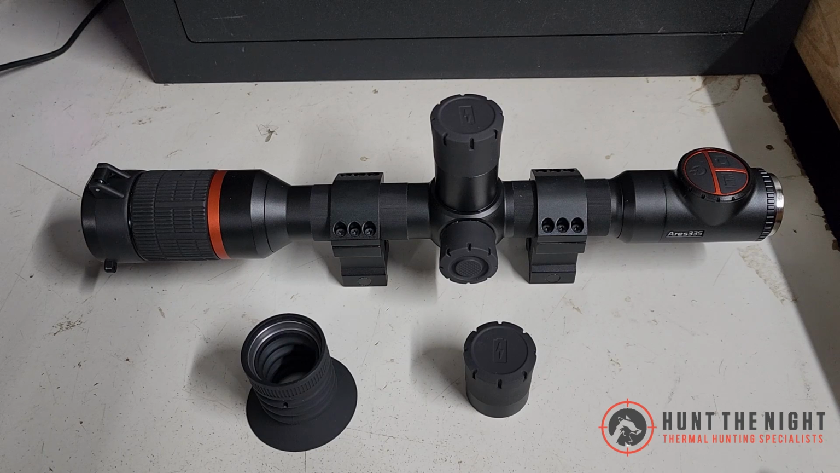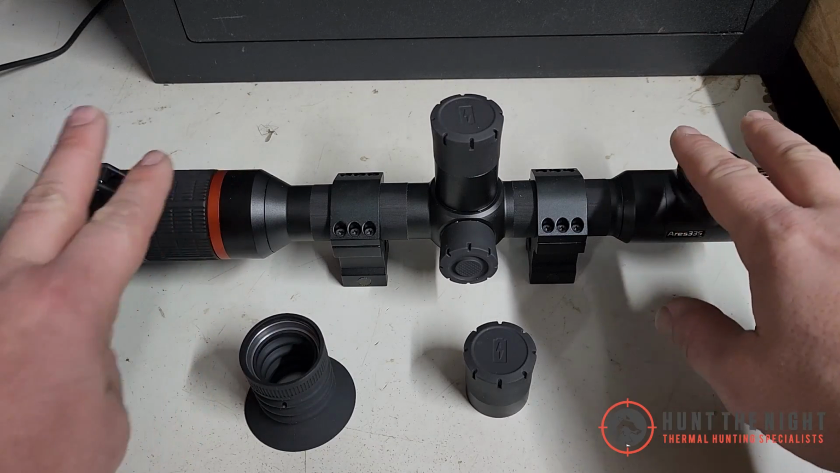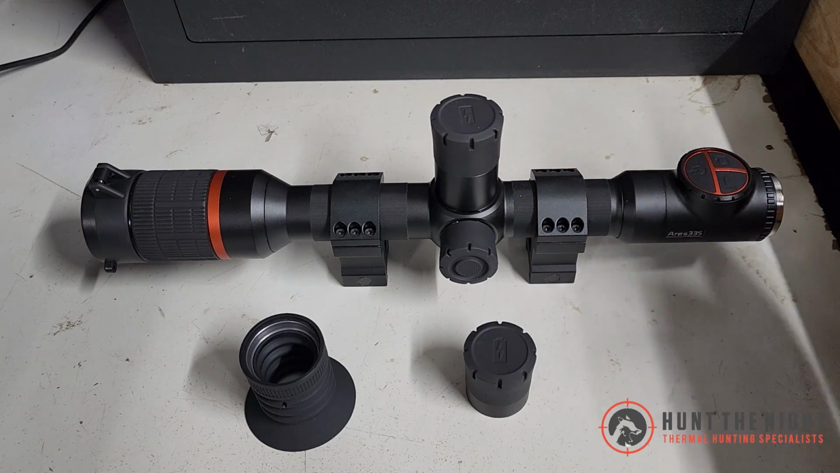Now, what we're going to do today is have a quick look at this ThermTec Ares 335 thermal scope. This is the fixed field of view, so it doesn't have the optical zoom like the 360 and the 660 scopes from ThermTec. This is a 335, so it's got 3.2 base magnification, and it's got 5 times digital zoom on top of that. It is a 384, 12 micron, sub 35 millikelvin sensor, all that cool stuff.